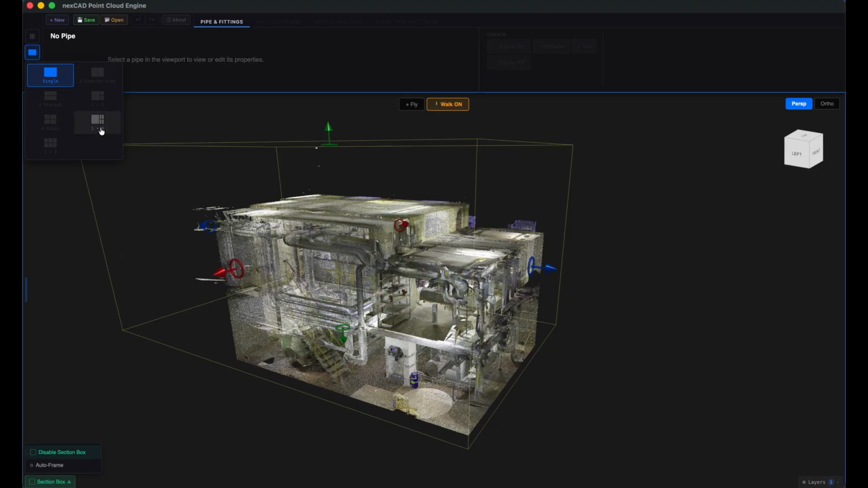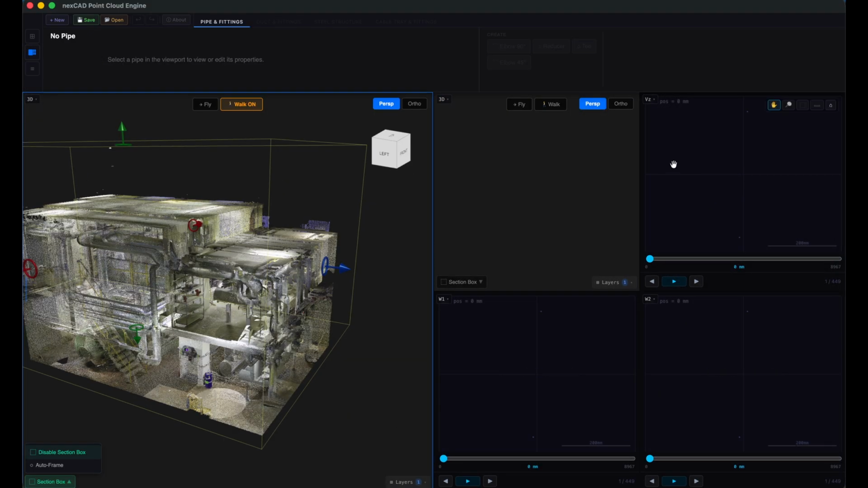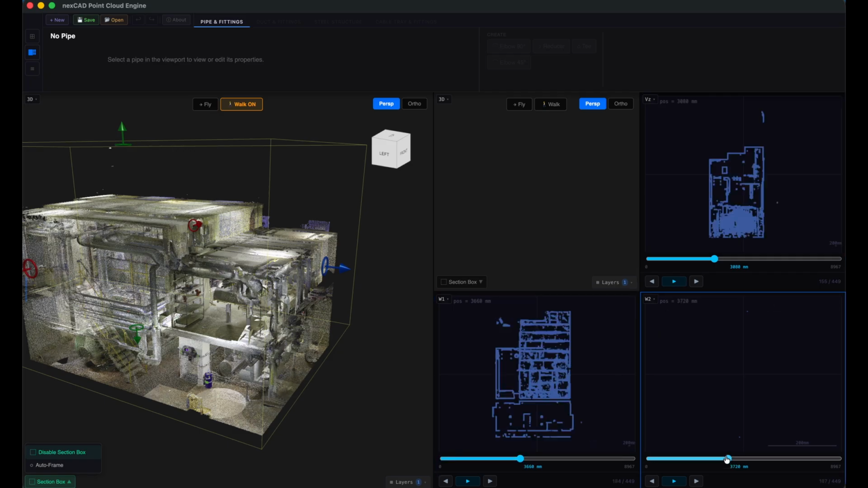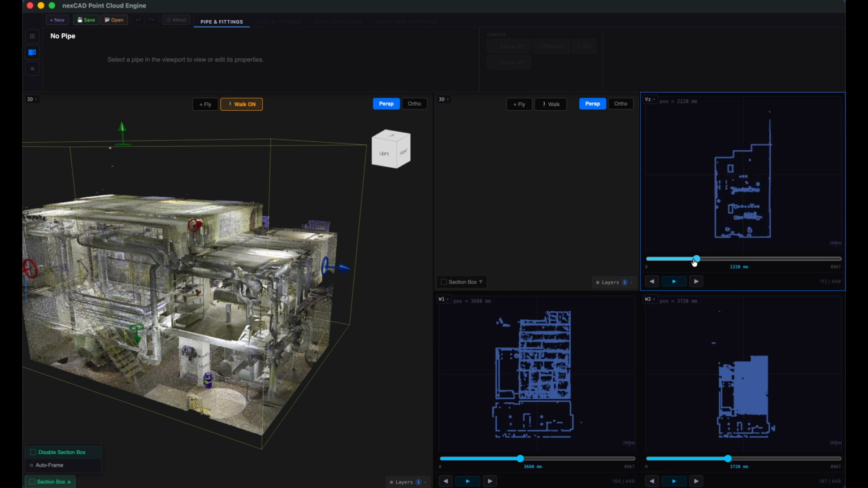Now I switch to the 1+4 layout. The moment I do that, the view splits up, and some of these windows turn into section views. In this layout, 3 of them come in as sections by default: top, front, and left. The top one's done automatically. The front and the left I set up myself by picking 2 points for each. Try to be as precise as you can placing those 2 points.